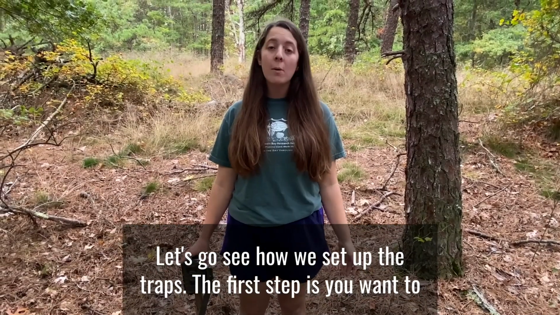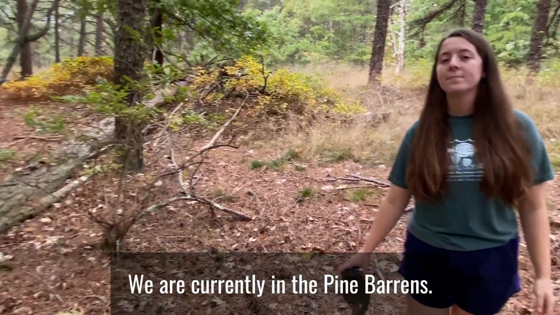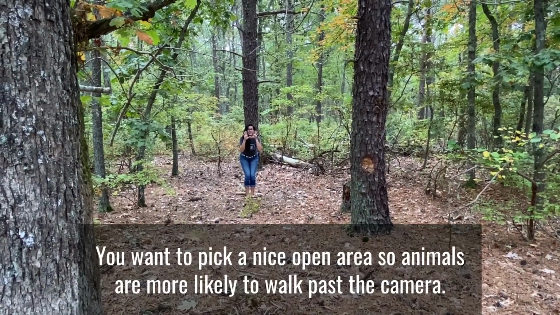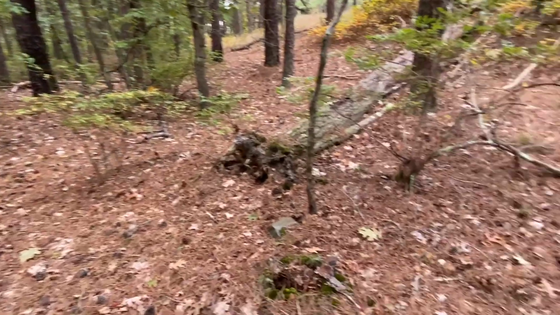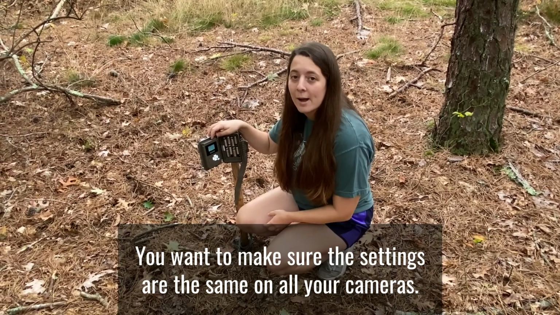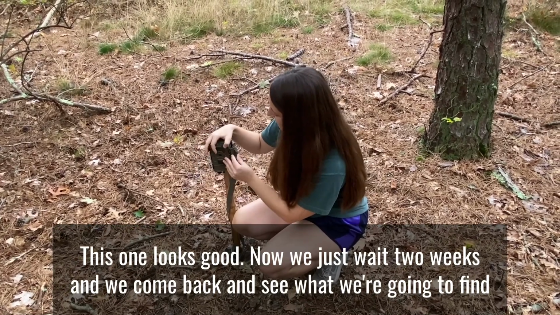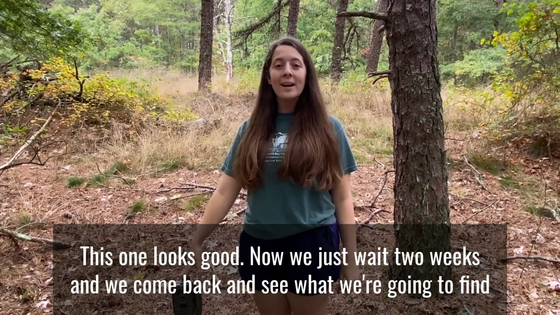The first step is you want to figure out which habitat you want to monitor. We are currently in the Pine Barrens. You want to pick a nice open area so animals are more likely to walk past the camera. You want to make sure the settings are the same on all your cameras. This one looks good. Now we just wait 2 weeks and we come back and see what we're going to find.